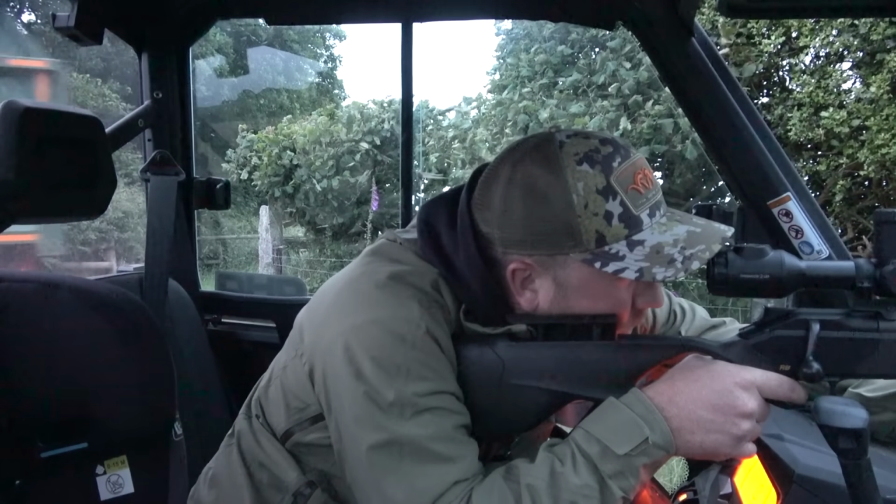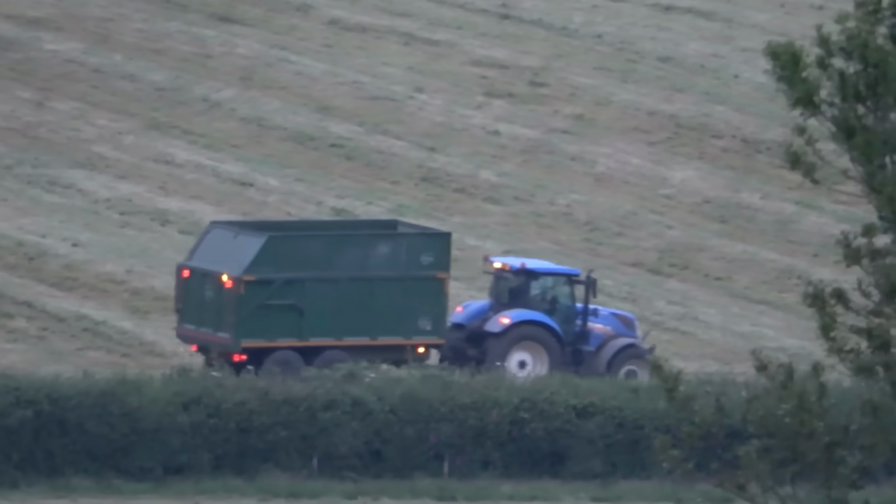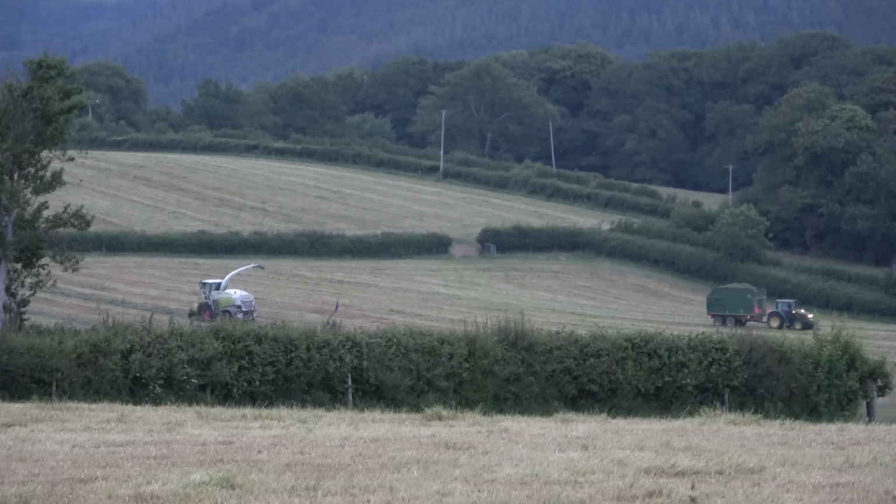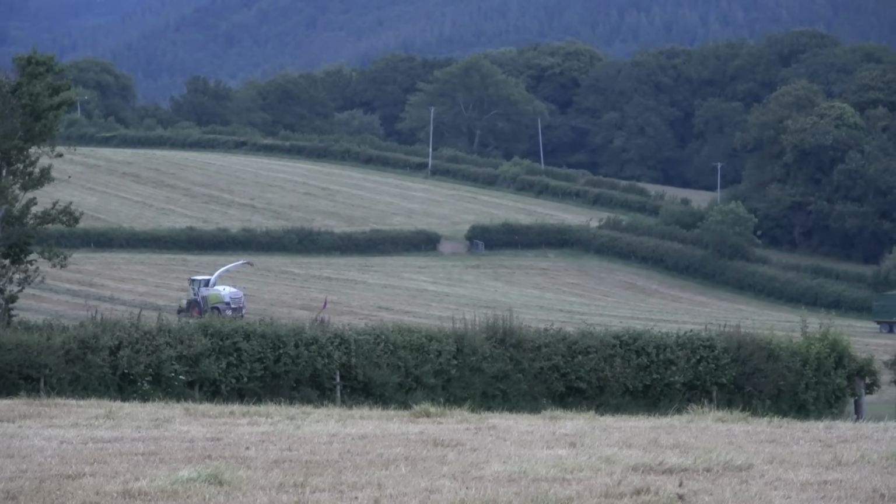It's always chaos when you're trying to get on the fresh cut and they're working on it, because you want to keep out of their way to not upset them, but you want to get on it to get what you want. It's a busy time of year for them, so I can imagine they're going to go on somewhere else once they've finished here.